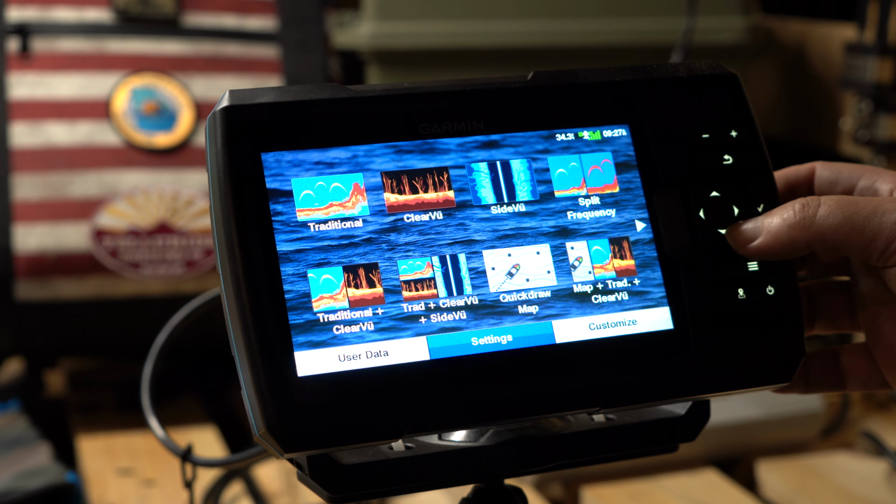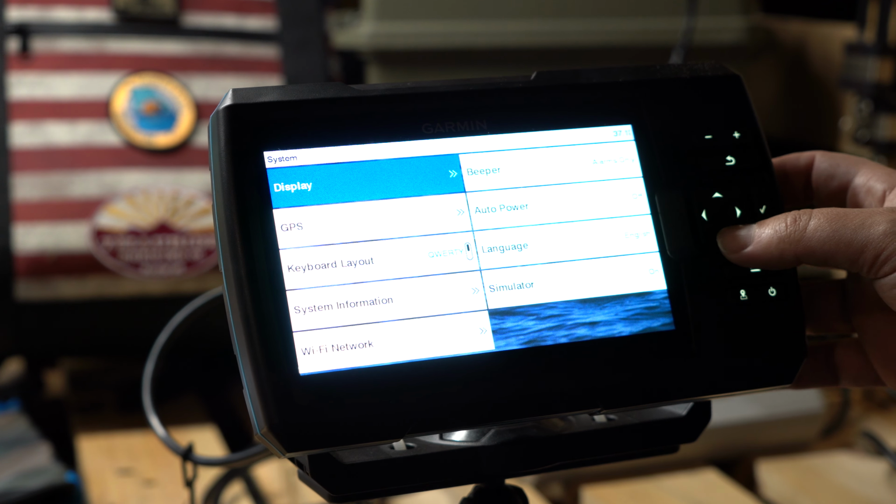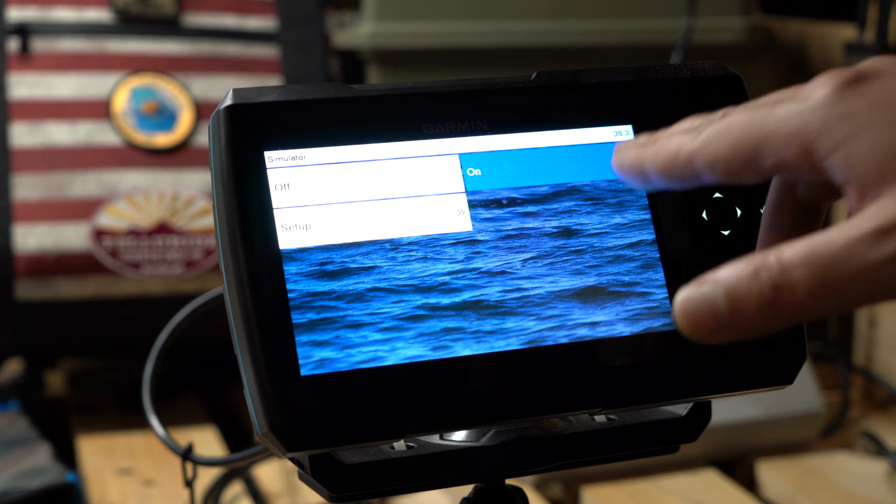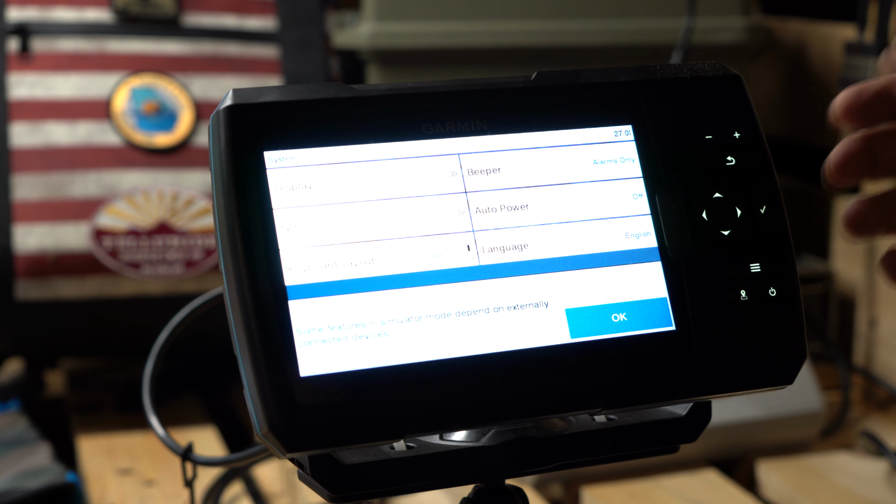So we're just going to go down to settings because we want to go into simulator mode. We're going to go into system. And from the system, the very last thing, as you can see, the simulator mode is already on. I just turned it on. But enter, highlight, and this whole system is set up. You highlight and hit enter, right? So it's on. So we're just going to highlight.